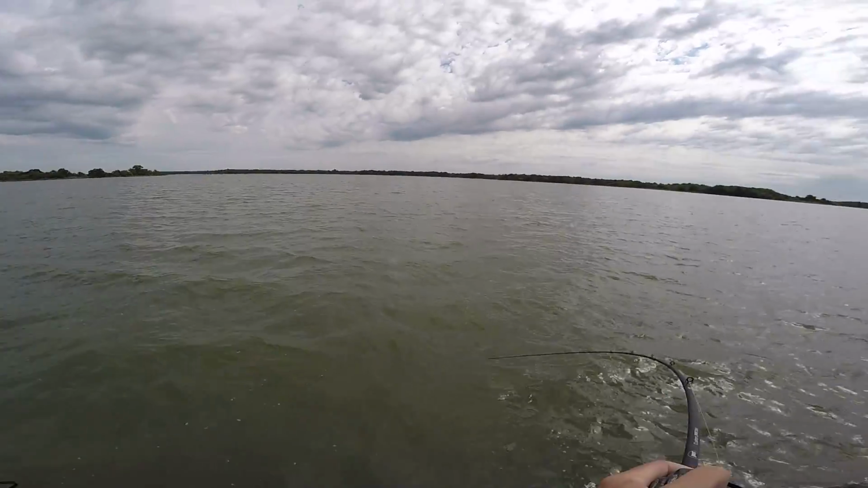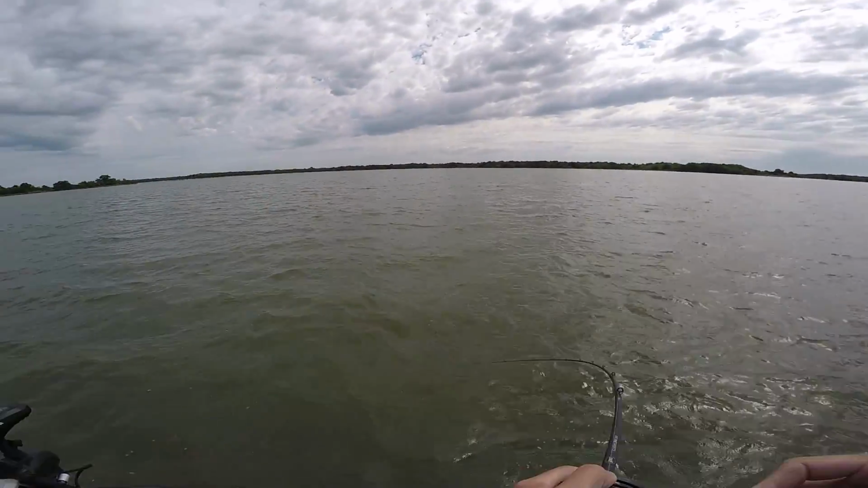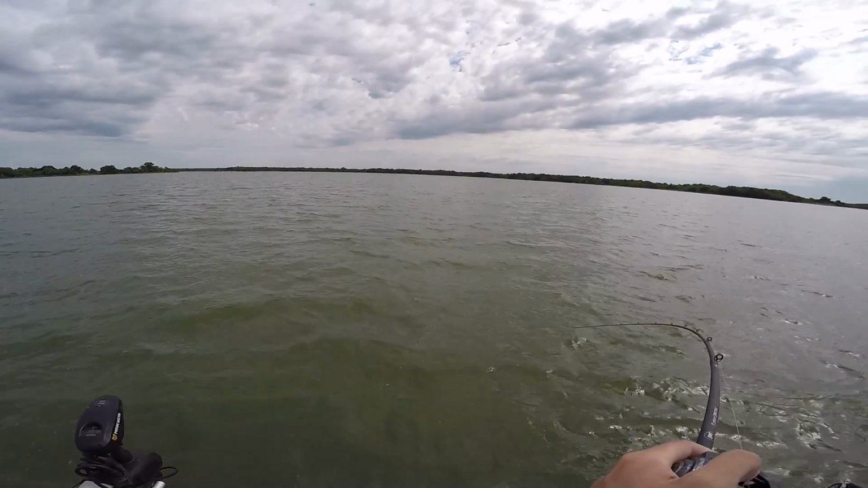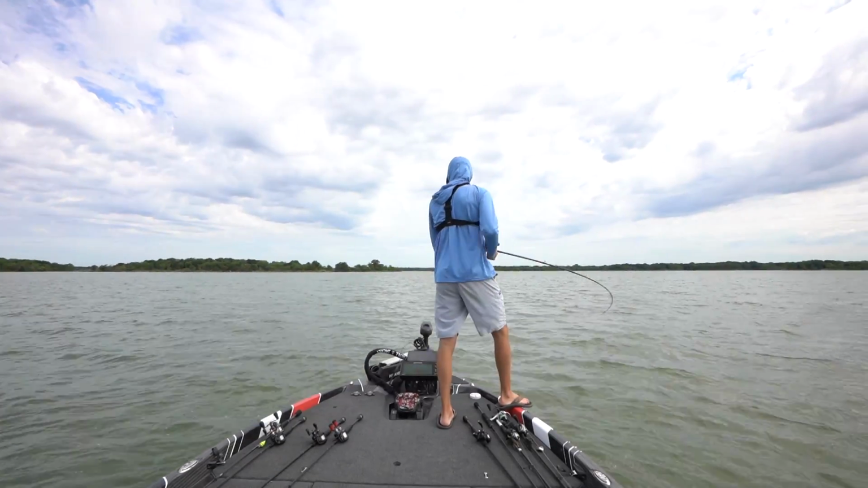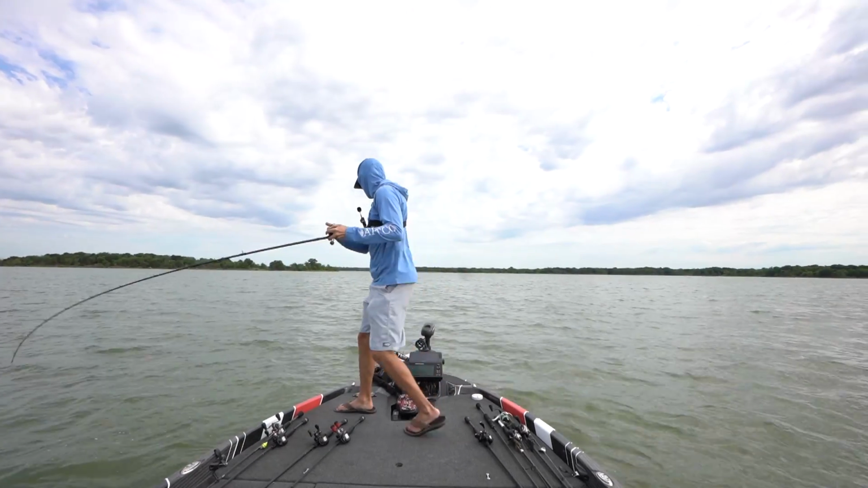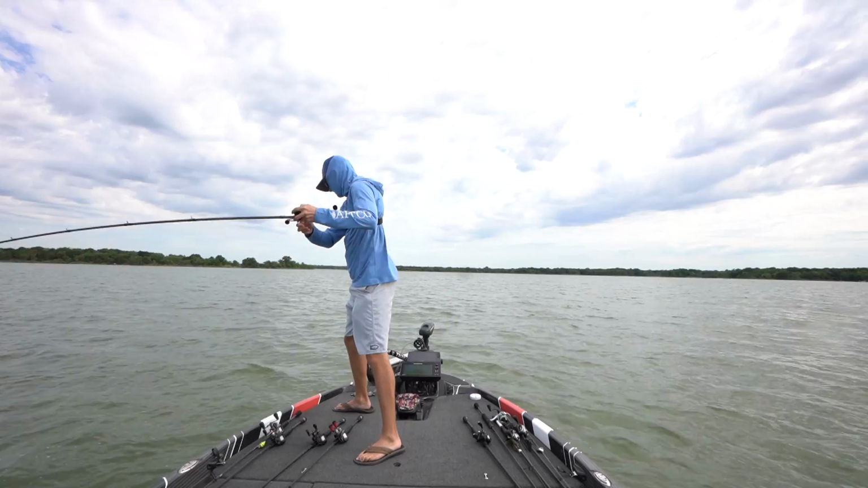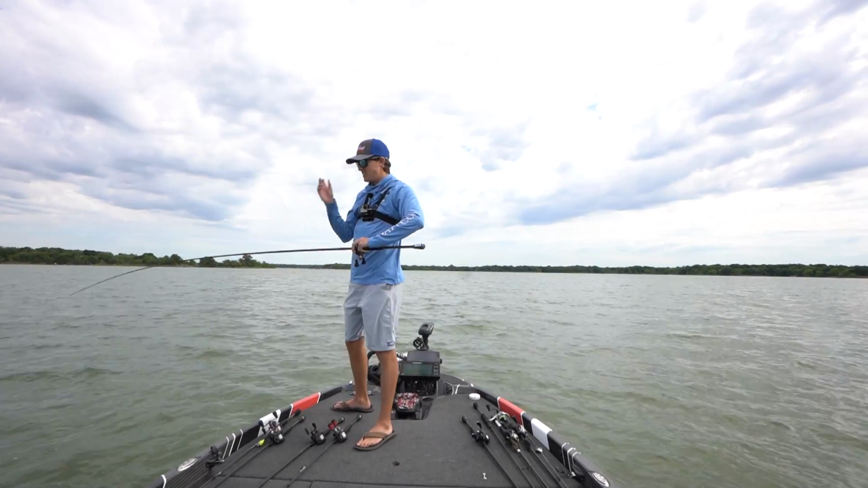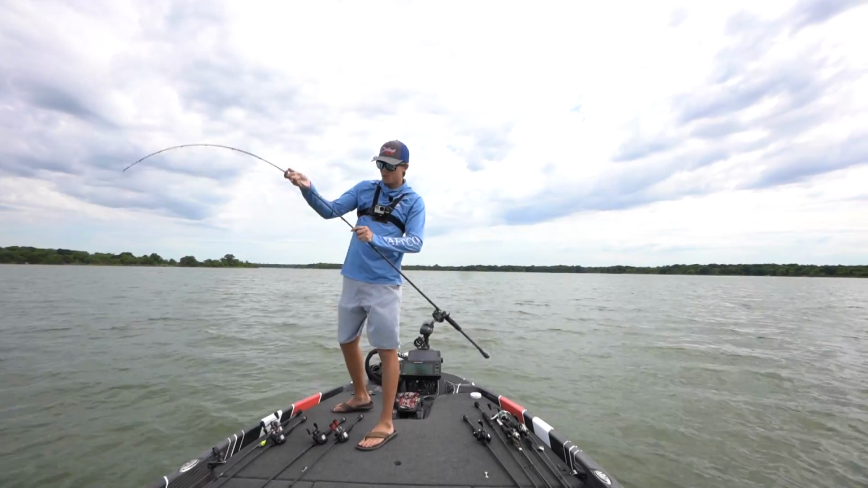Oh gosh, there's something. What did I get? What did I catch? It's got to be a white bass. Could be a largemouth, but it has not come up yet. So, let's see. It's fighting good though. What is it? Oh, it's a white. I knew it. I found a school of whites.